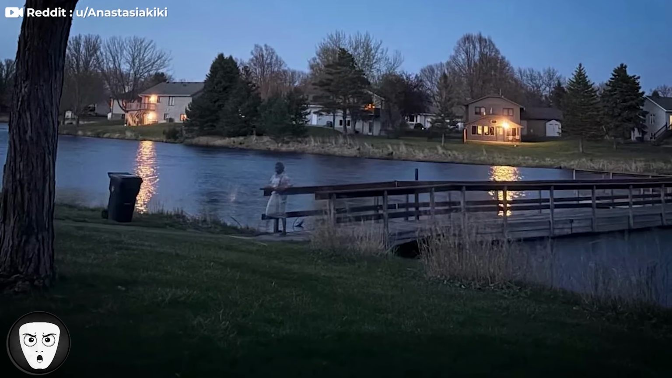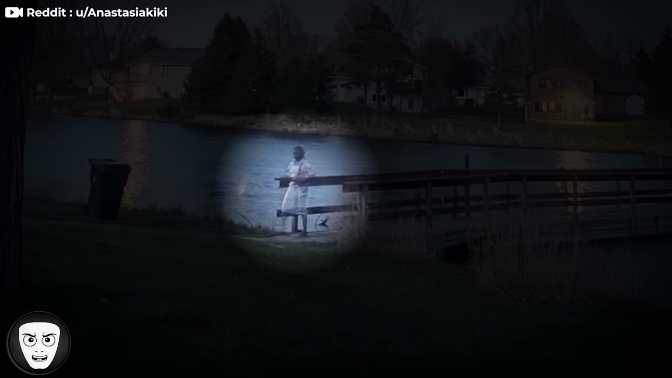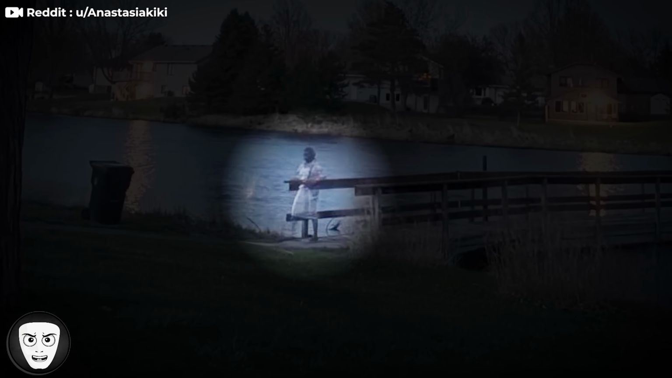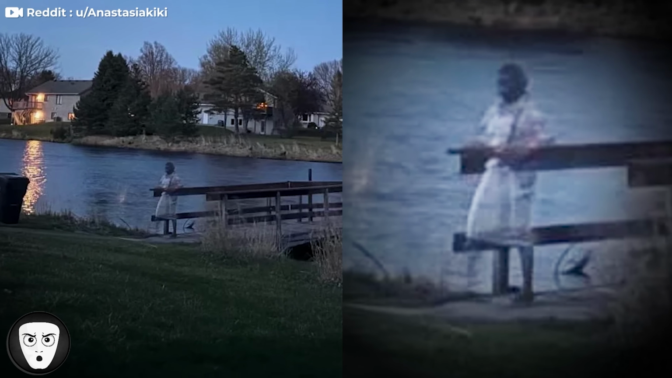At first they assumed it was edited, even messaging her, asking her how she created the effect. But the response made it more unsettling. She claimed she hadn't edited the image, and hadn't noticed anything while taking the photo. After seeing it herself, she was just as disturbed.